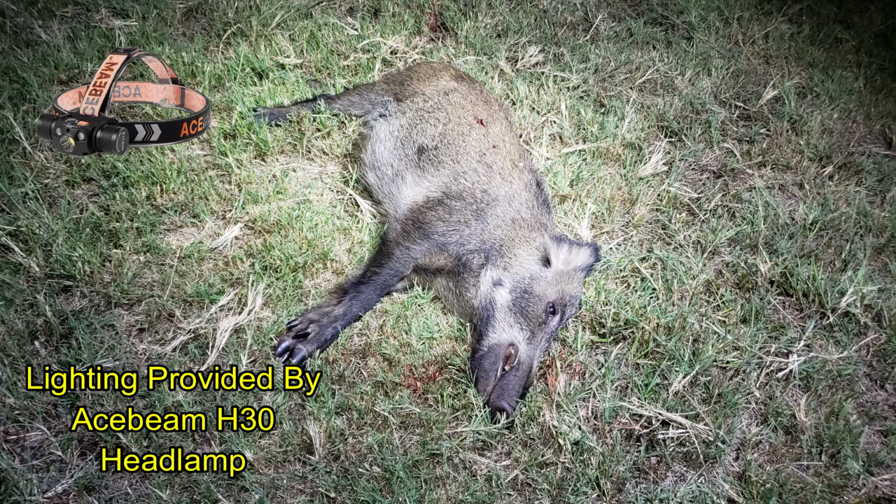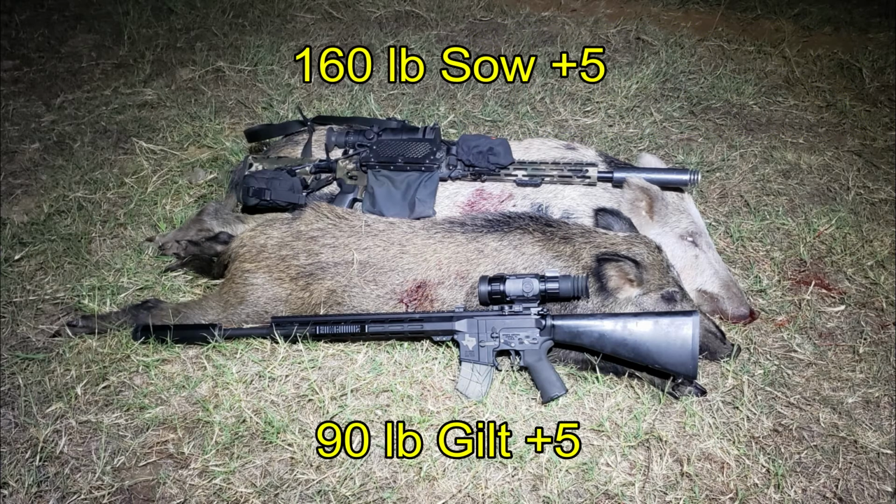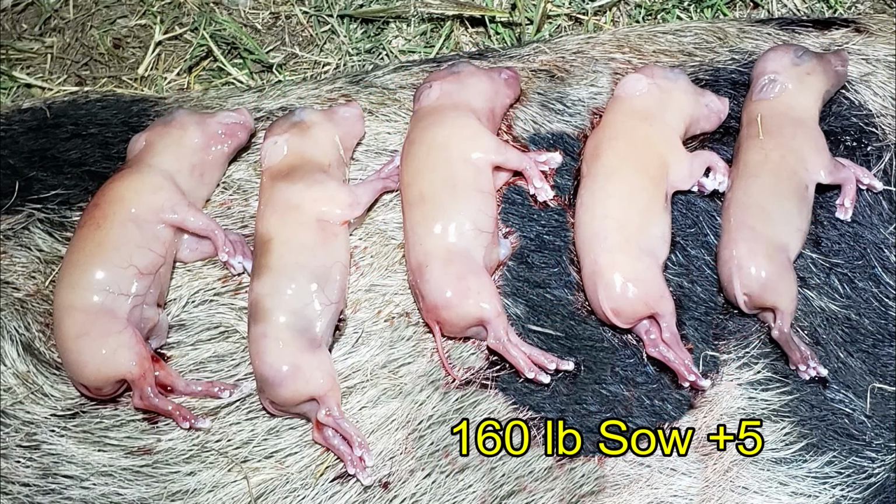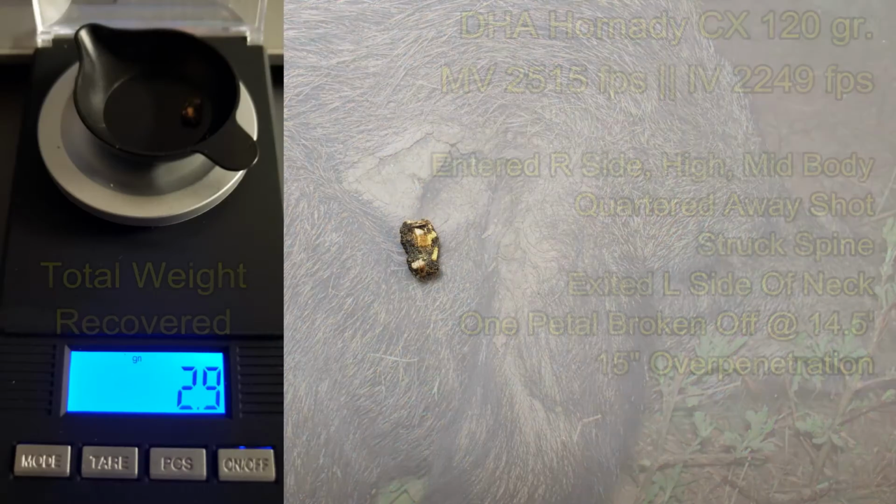And here you can see Ben's hog as we found it in the field. Brass Catcher by Tactical Brass Recovery. We came away with a 160-pound pregnant sow and a 90-pound pregnant gilt. The gilt had 5 on board, all very tiny, and the sow had 5 on board, much more developed. There will be no trauma diaries analysis for this hunt, as we didn't do a whole lot with the animals, and it was all fairly straightforward.